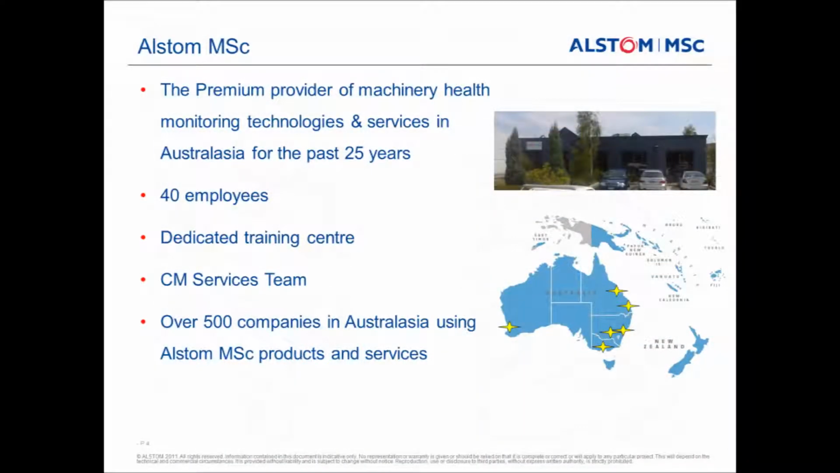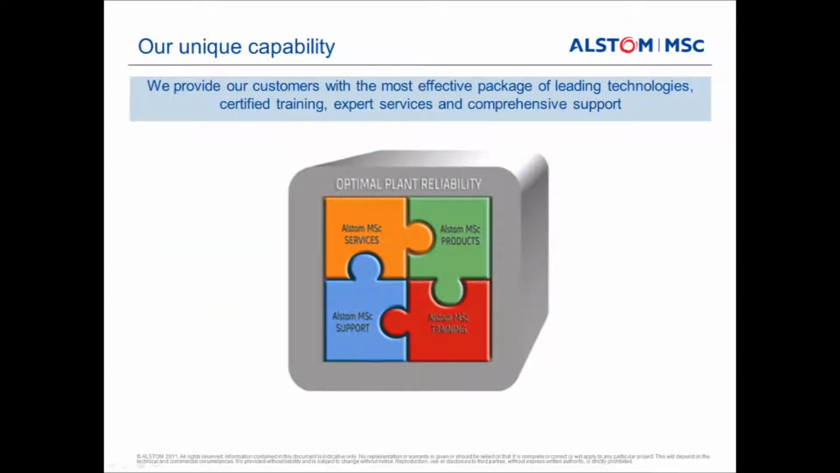And guys, Alstom MSc, we've been around now for over 25 years, about 40 employees. We have a dedicated training centre here in Croydon, and a CM services team, and a large number of companies in the Australasian region who are utilising our products and services. And I guess what we see as our unique capability and what makes us strong is the fact that we do have the ability to provide services.